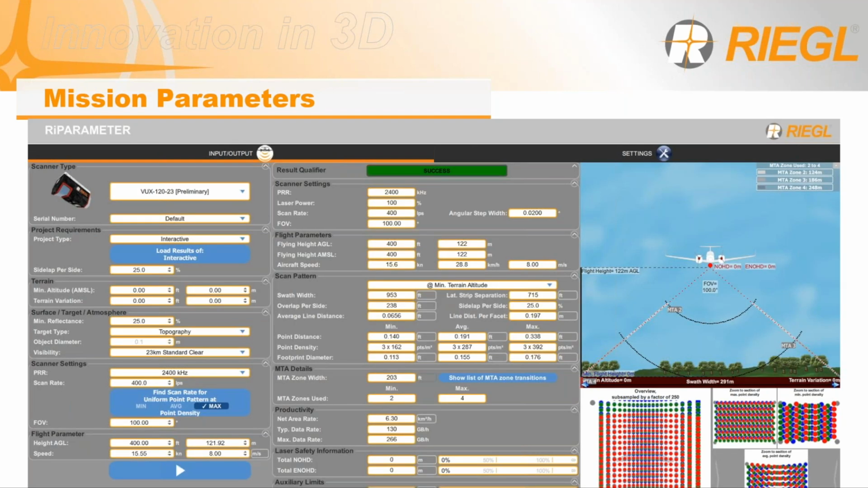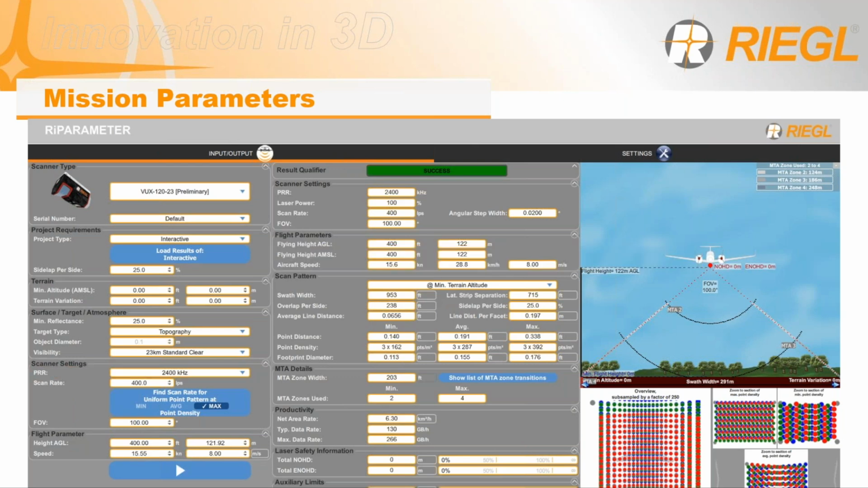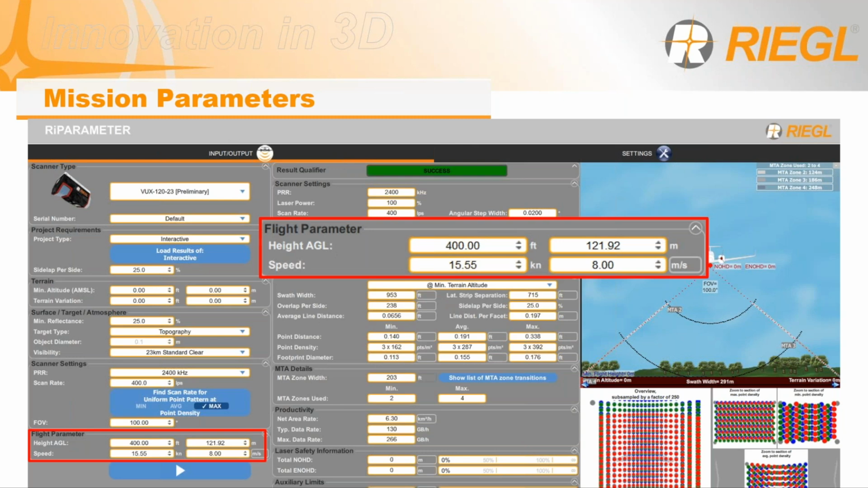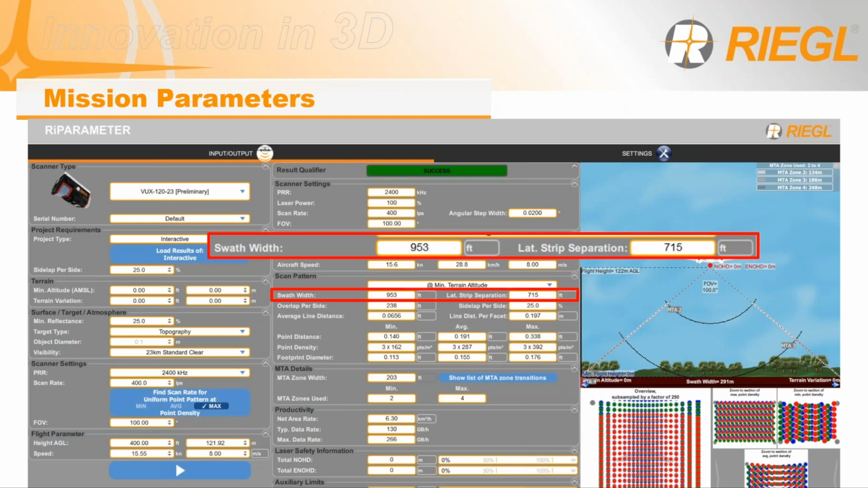In terms of collecting, to plan out, we use something called rack parameter to really show you what swath width and what density you're getting with the scanner. If we were to program the scanner at 2400 kilohertz at the max pulse rate and fly at 8 meters a second, 400 feet per second, on average we're looking at a 953 foot swath width with a lateral line separation of 700 feet,